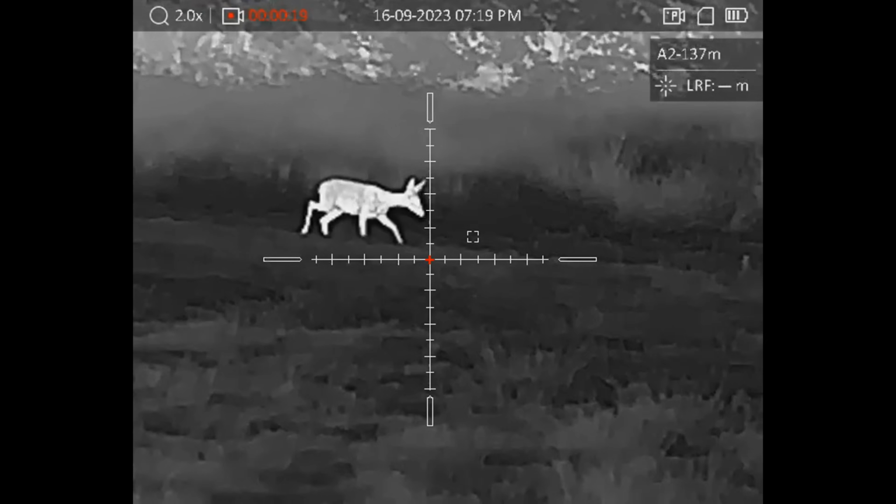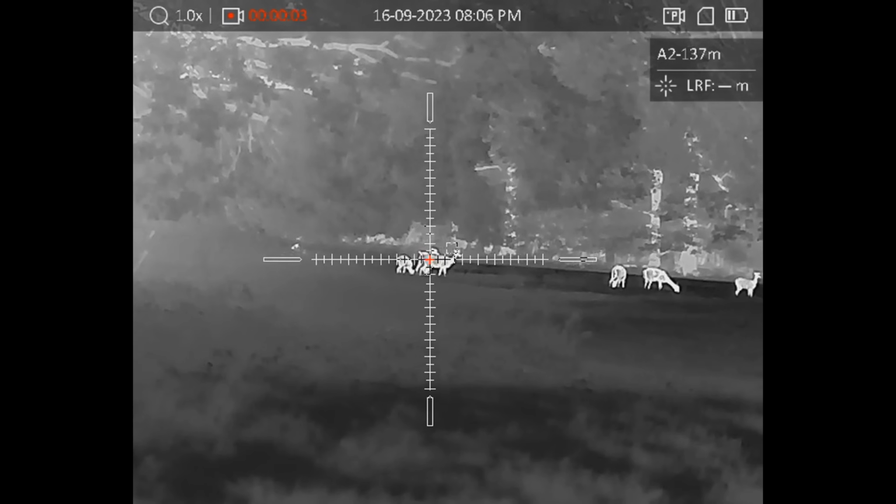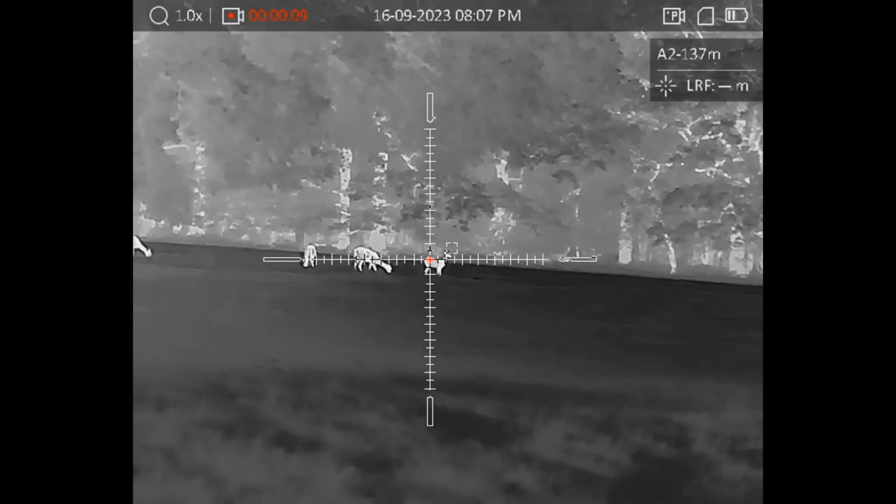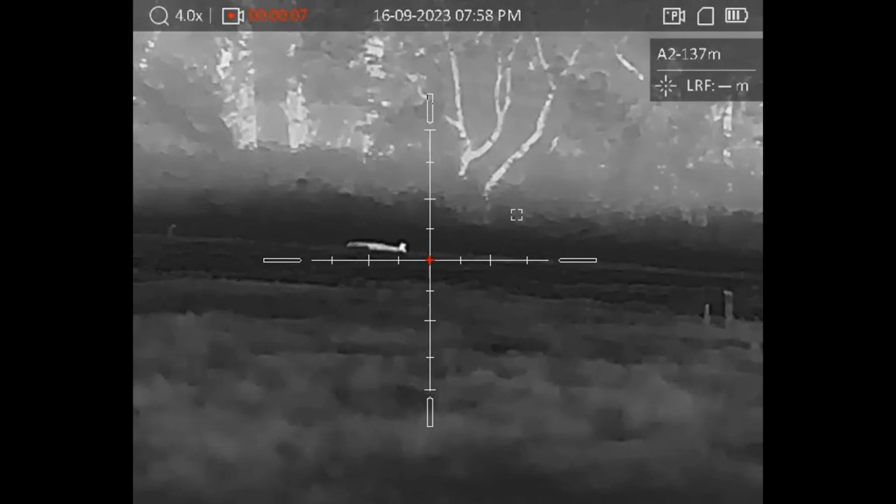Then we moved on a little bit further into one of the next fields, and again we found a few more fallow deer. In fact, we found fallow deer in pretty much every field that we went into, and in quite substantial numbers. We did eventually find a fox, and I tried to squeak him in because he was